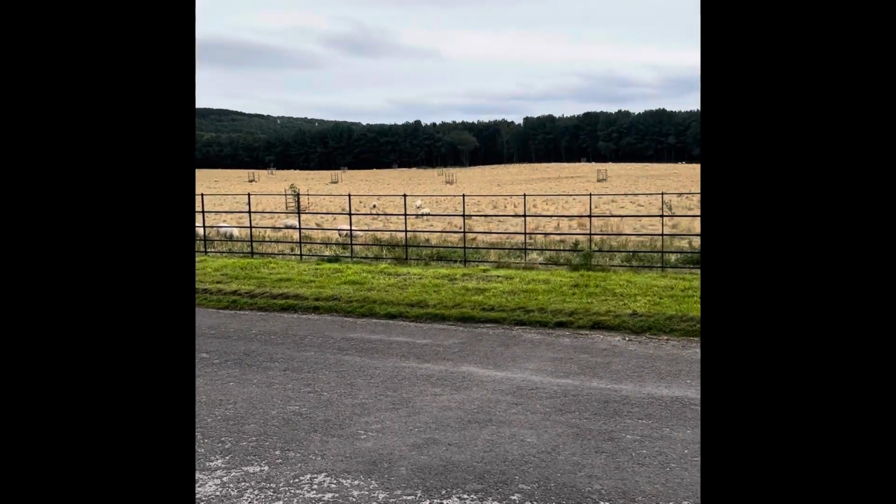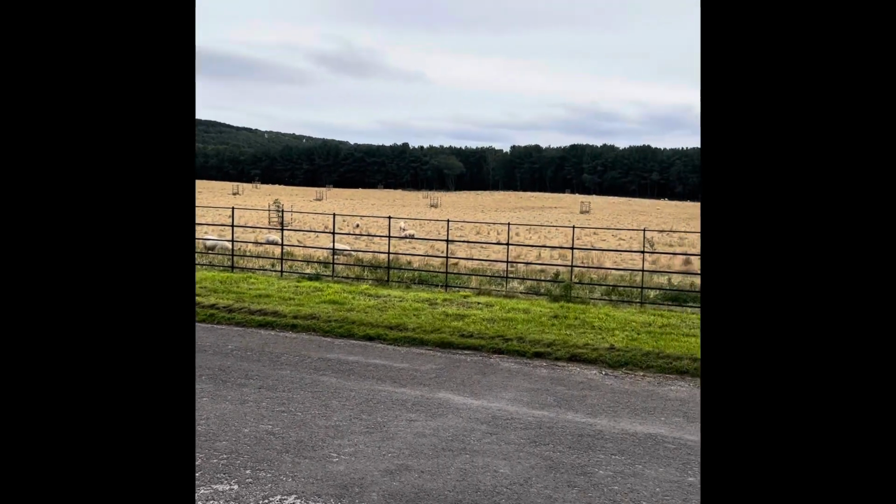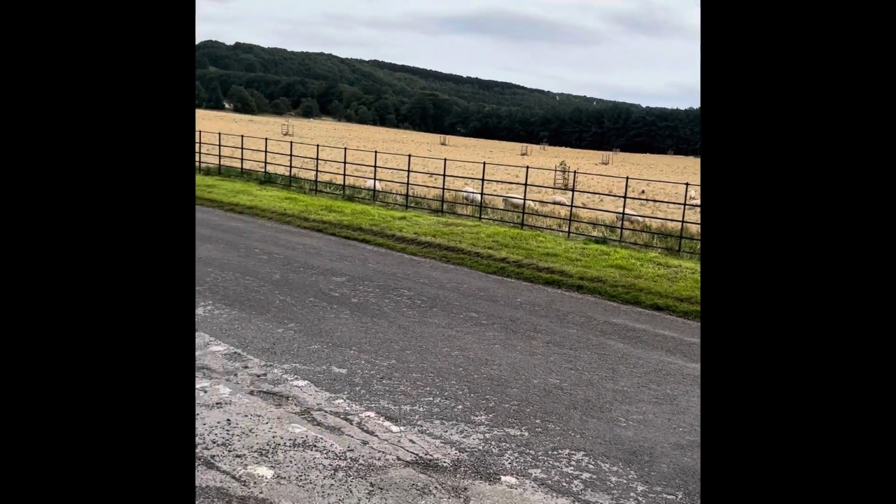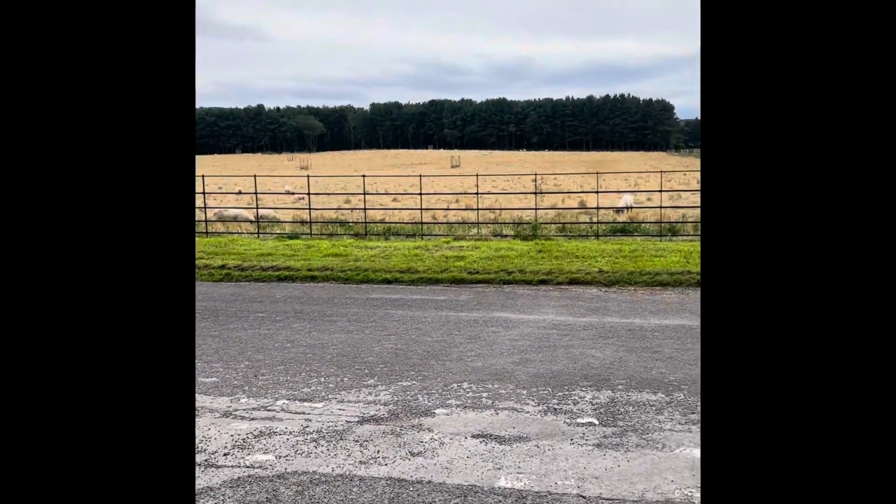So for range, there's definitely no issue with range for telling what anything is. We were happy identifying that there were rabbits. The picture wasn't perfect, but rabbits bouncing about in the dark in the long grass at about 50 to 70 yards away, no problem identifying them. So I think really that's quite a positive test.